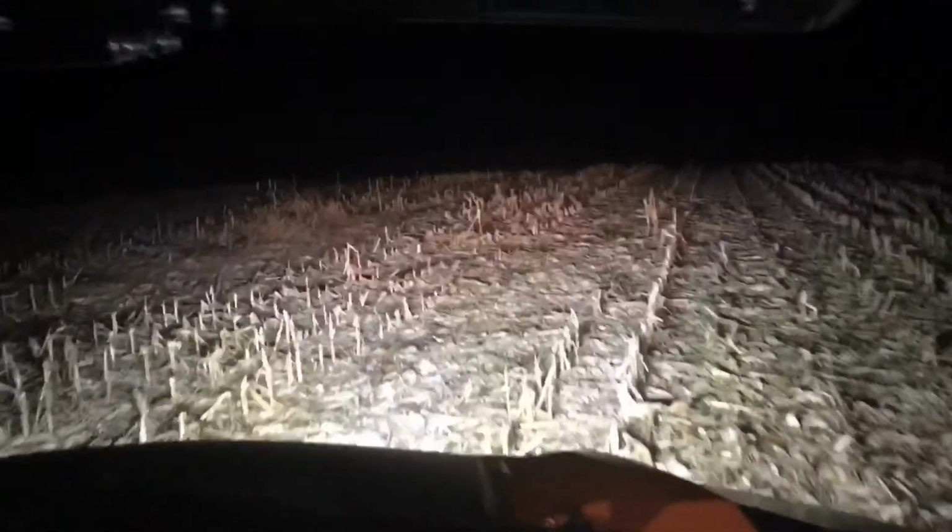We got one red fox down so far. On coon patrol. Got the side-by-side there, taking care of some of our walking for us. This particular field here is hundreds of acres big. Having these side-by-sides cuts our walking distance in half. Yeah, do some locating.